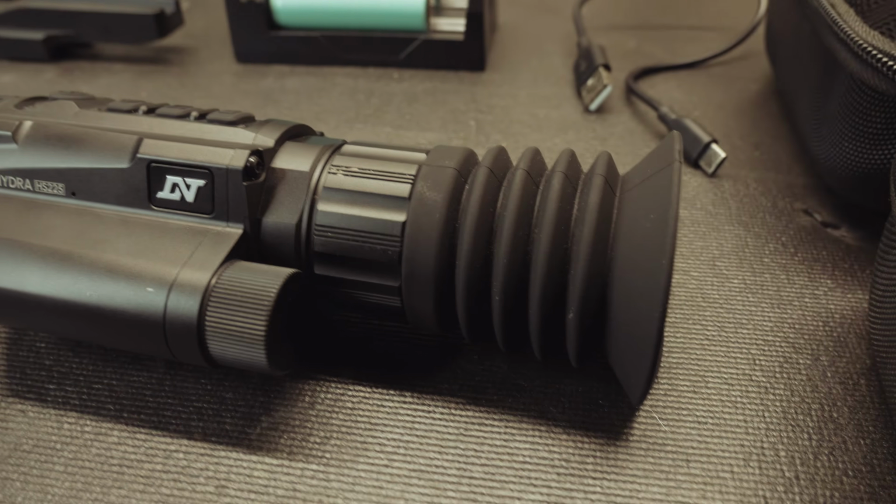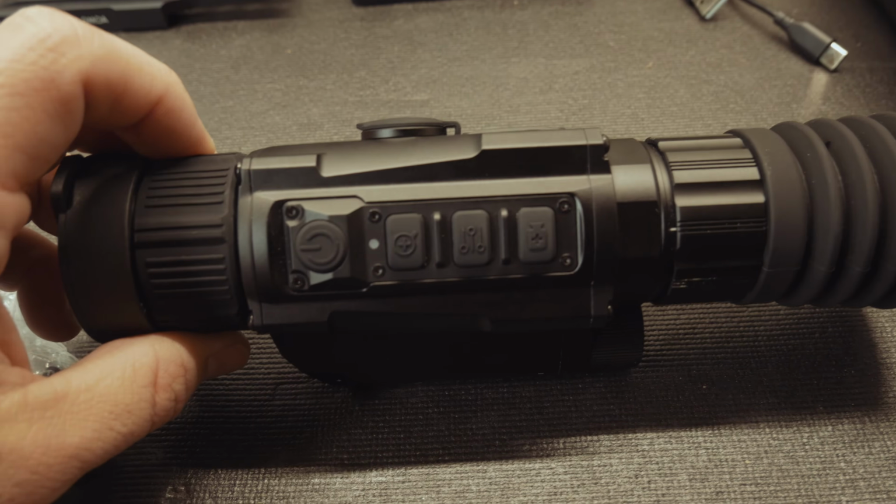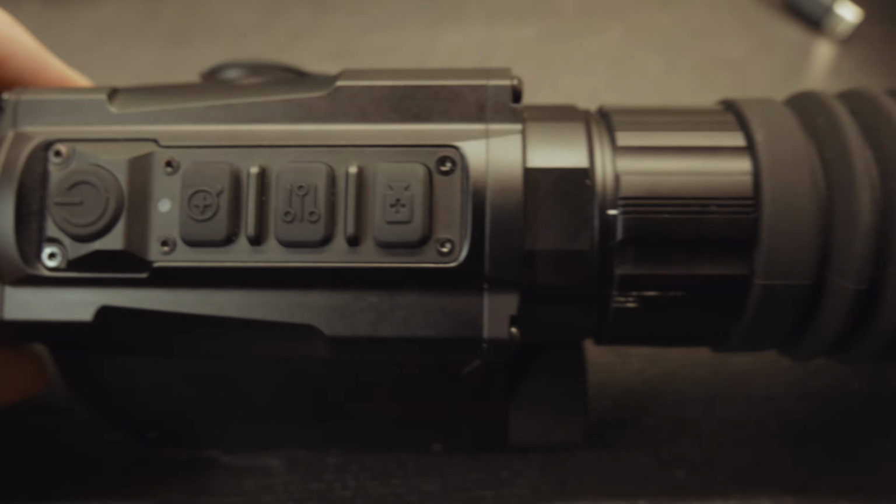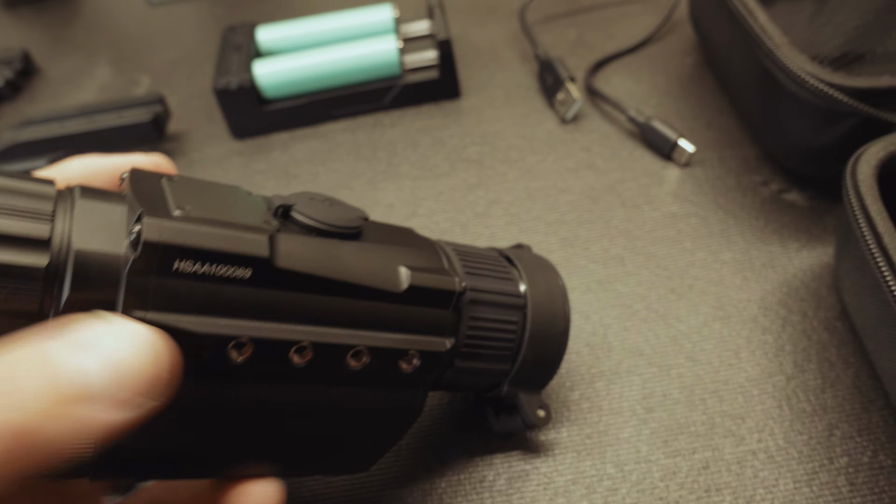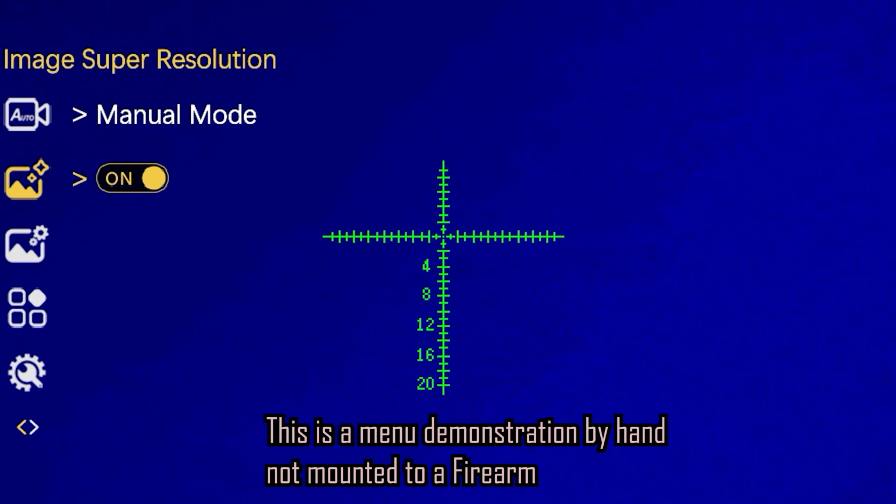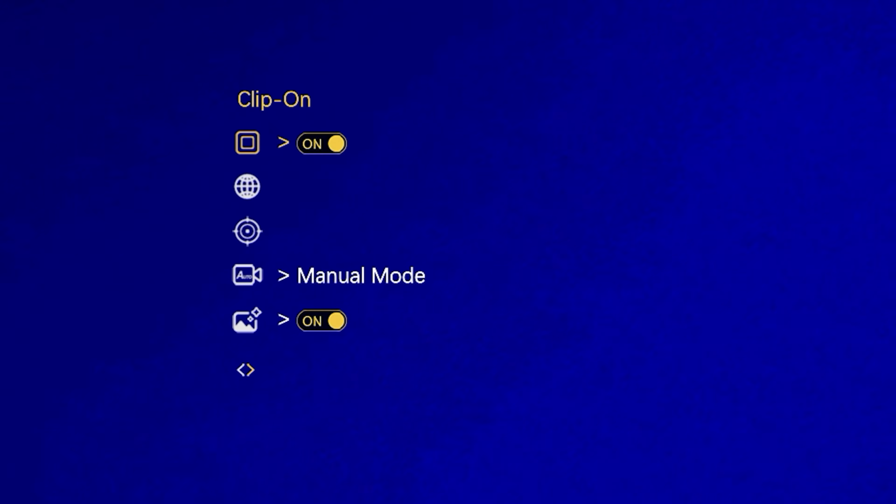You'll notice across the top it has 4 buttons, your power buttons. All of these buttons have double functions. I'm not going to really call it a con. I'm going to say that it takes some time to get used to and just play around with it. Just know that there's a whole host of menu options in there. It's got a whole host of reticles and bullet drop compensators, which is pretty cool.